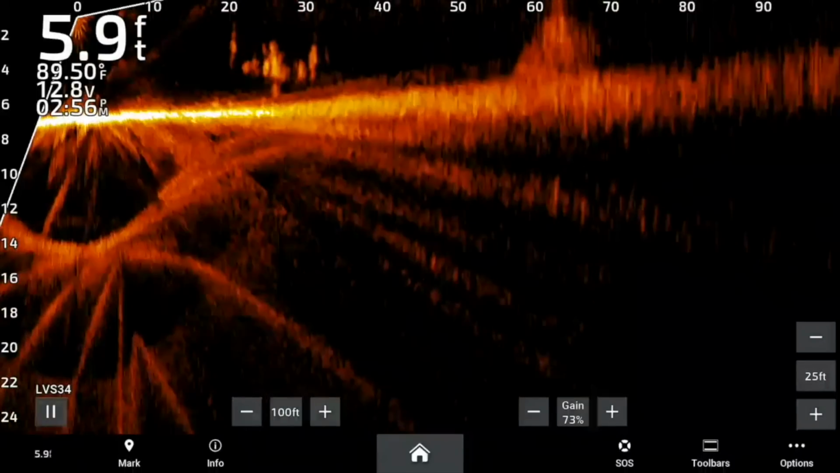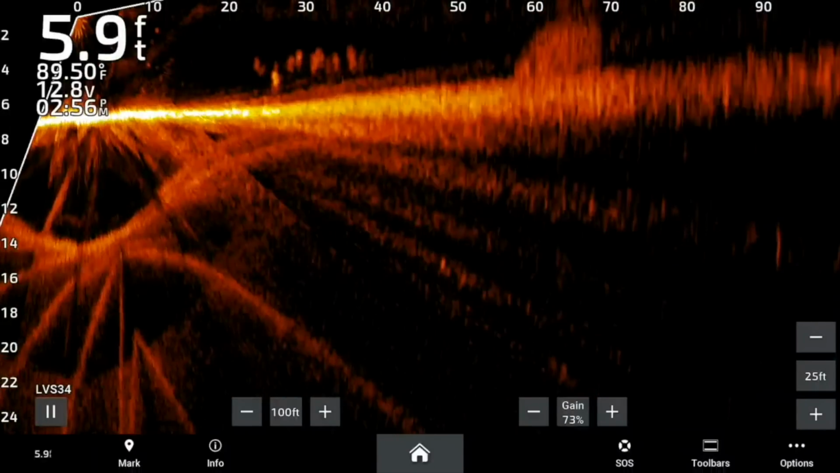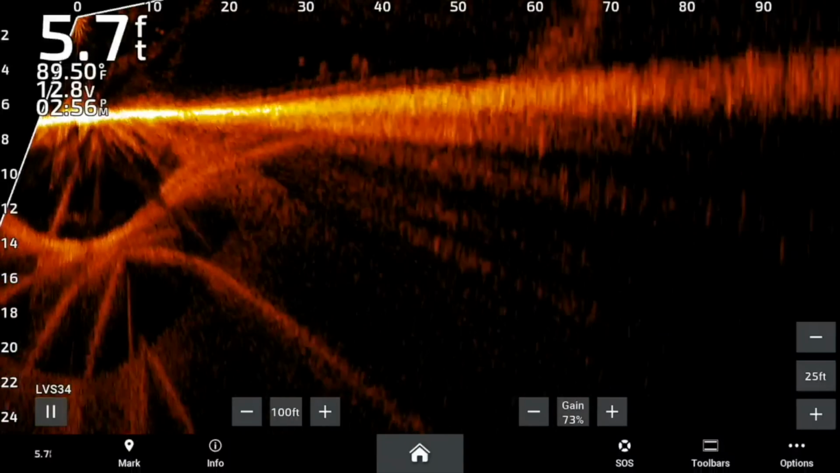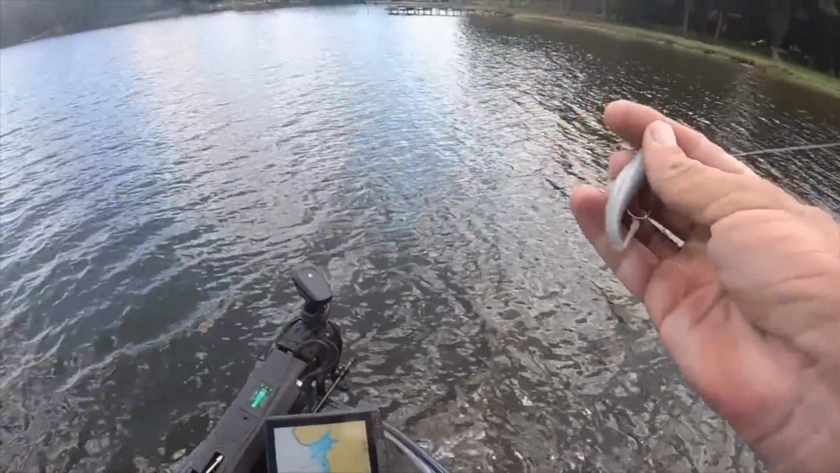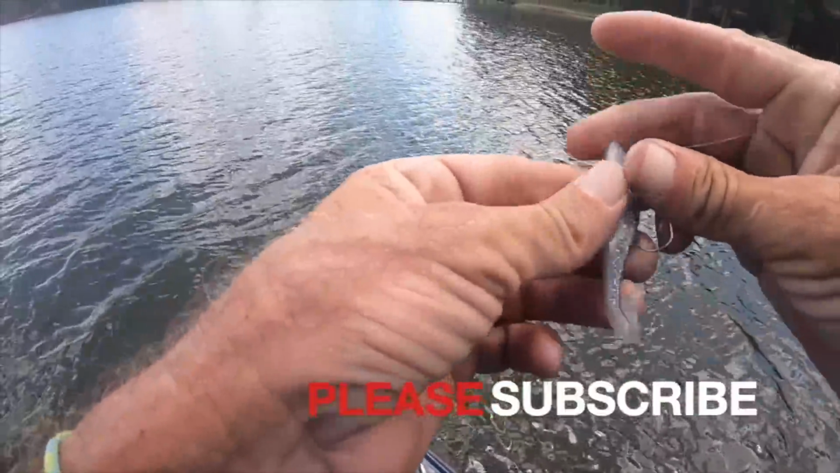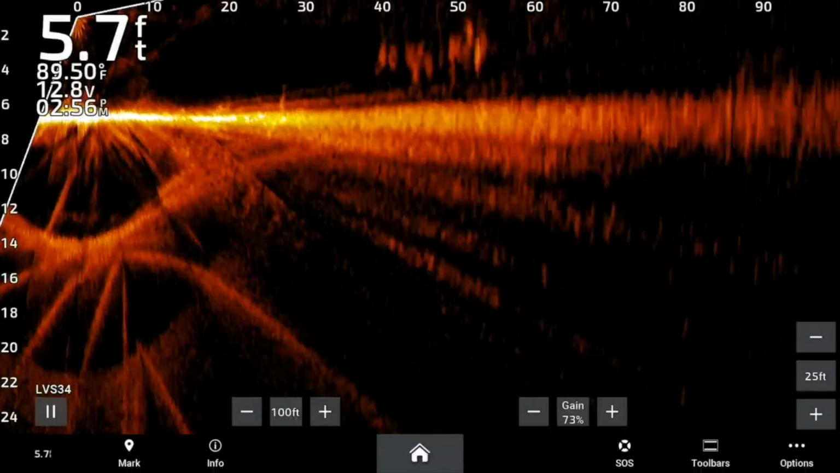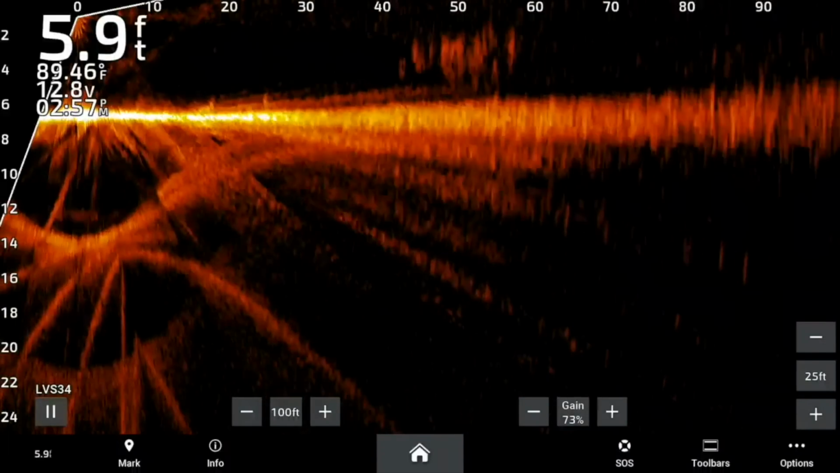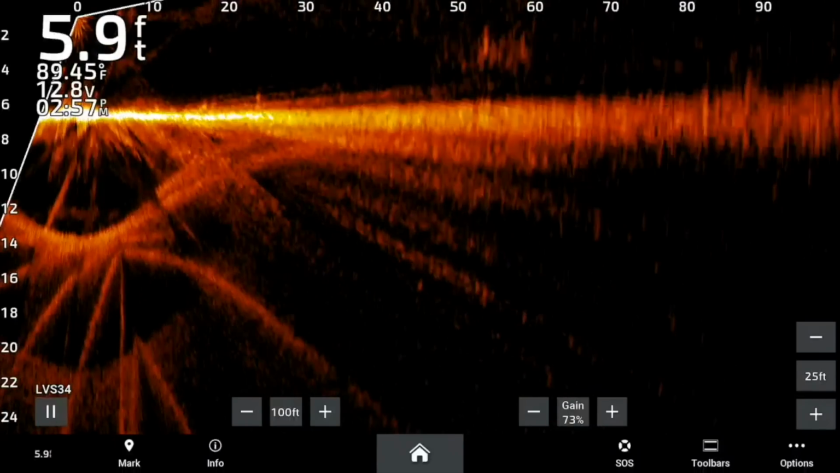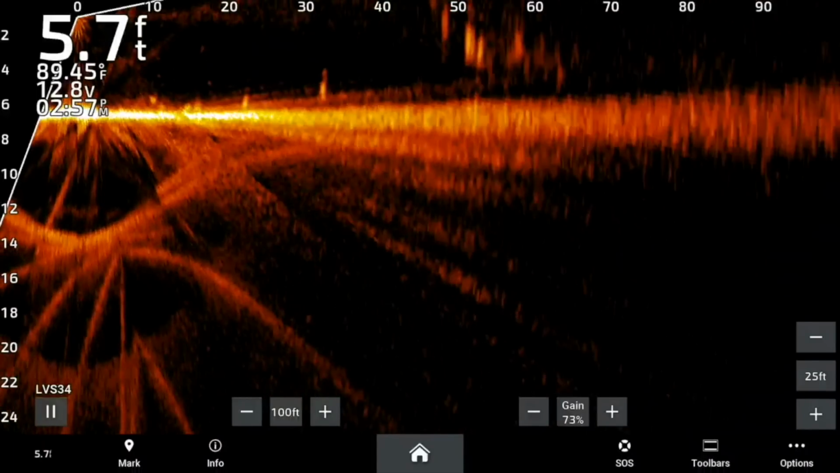You can see them all kind of looking at it. That's what happens when they're not schooling. They just, well, that and when your bait's messed up. Either or. But if nothing else, I can maybe get on out there, intercept them. Got one looking. Got a couple. That's them following it.